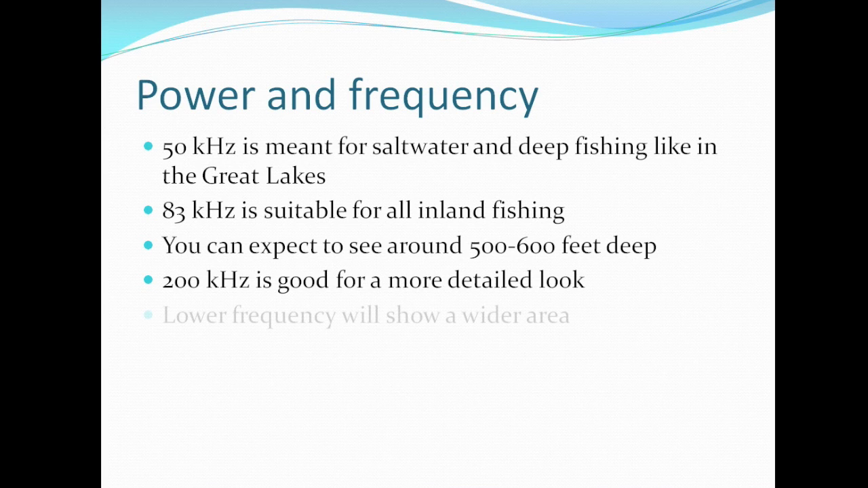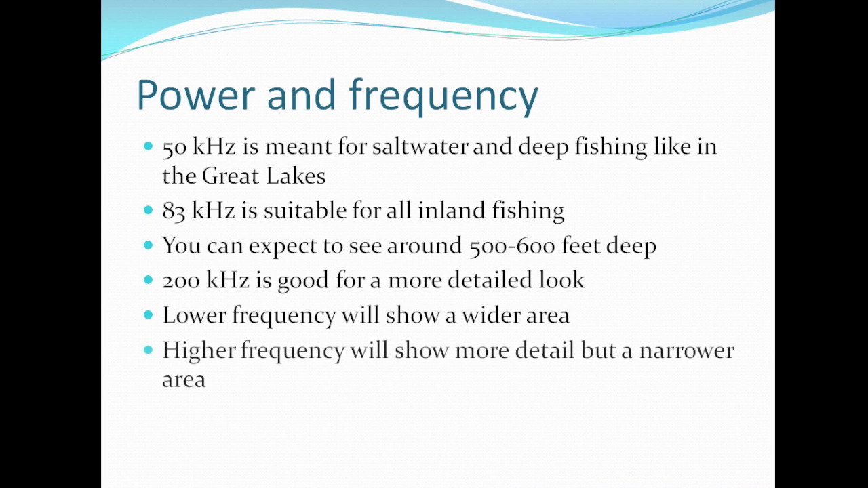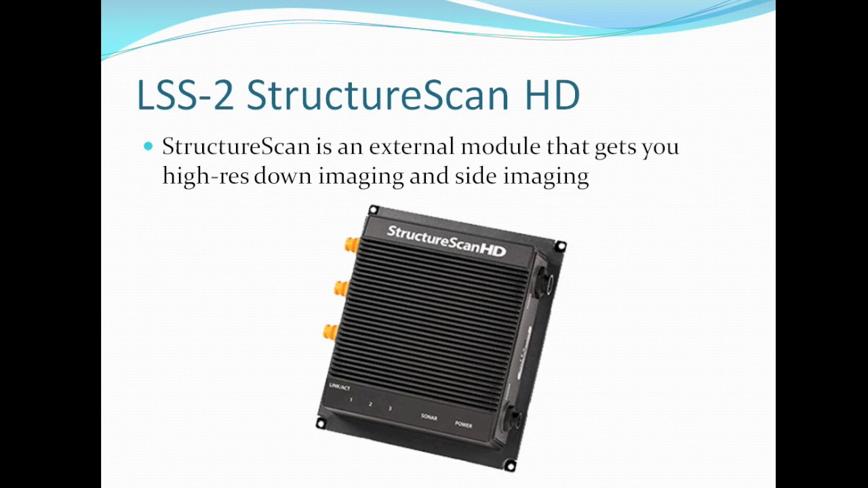So the lower frequency is going to show a much wider area. At 50 or 83 kilohertz, there's a lot more water that you're covering. The higher frequency will show more detail, but in a narrower area, so there's less bottom or water that you're covering. The lower frequency is really good for higher speeds. So when you're actually scouting the water, that's when you want to use either 50 or 83 kilohertz. And once you find a good spot, you can zoom in, so to speak, on that spot using the 200 kilohertz to get an even better idea.